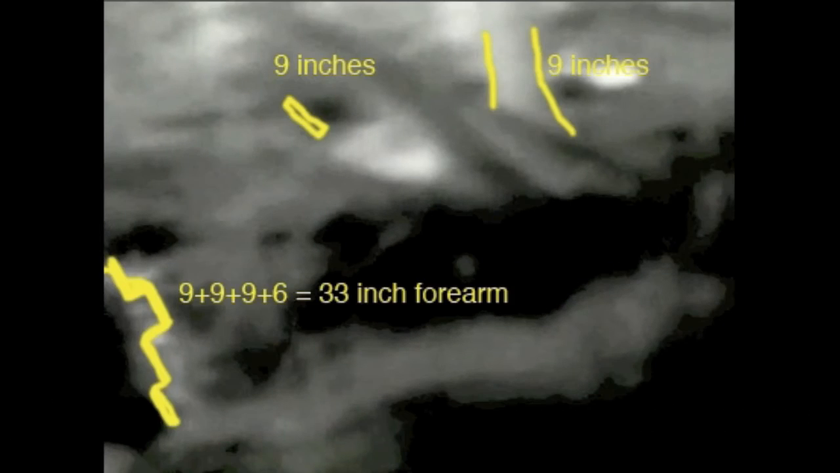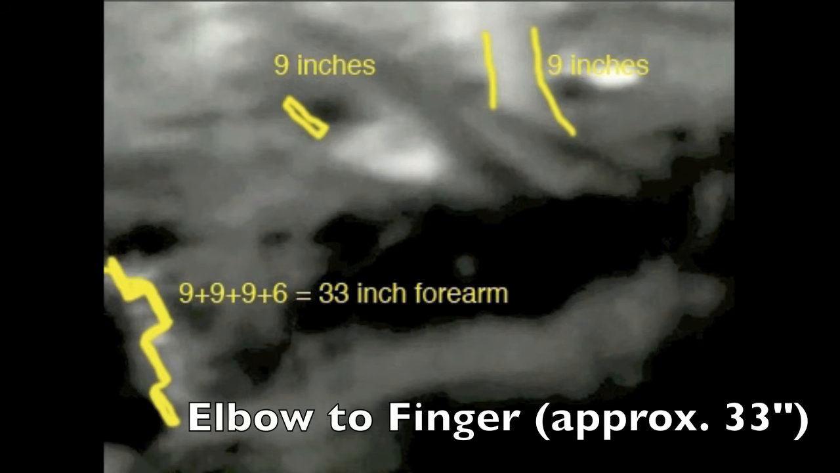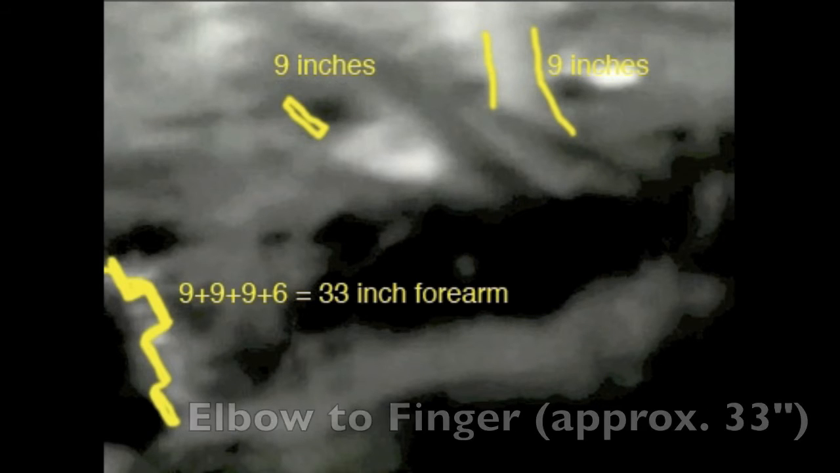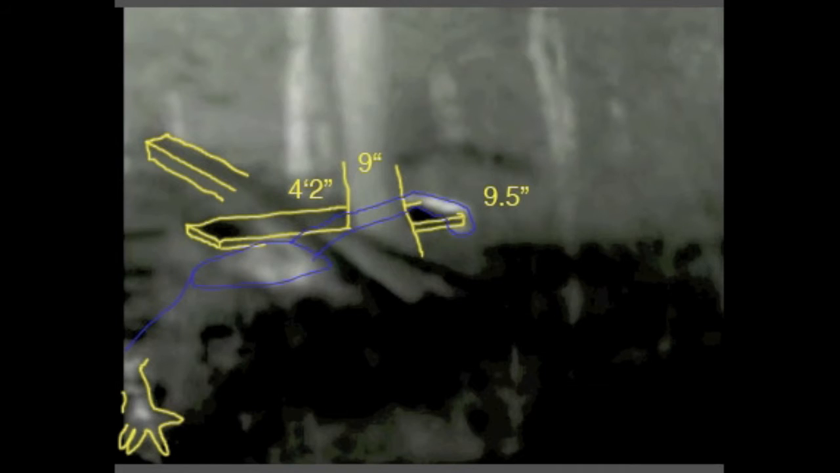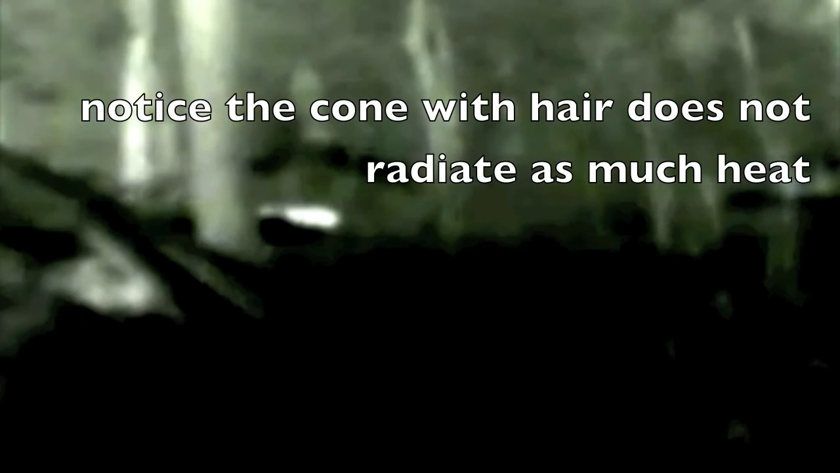Okay, if you look here, you will see that the right forearm is in front of that little tree. If you measure the forearm by 9-inch measurements, you'll see it's about 33 inches from elbow to finger. The wingspan, I don't know, 10.5 to 11.5 feet. It's very long. It's hard to tell because it's wrapping around the tree. Its head's coming up forward, then around some more objects. But even the 33, it's almost 6 feet, just forearm to fingertips.